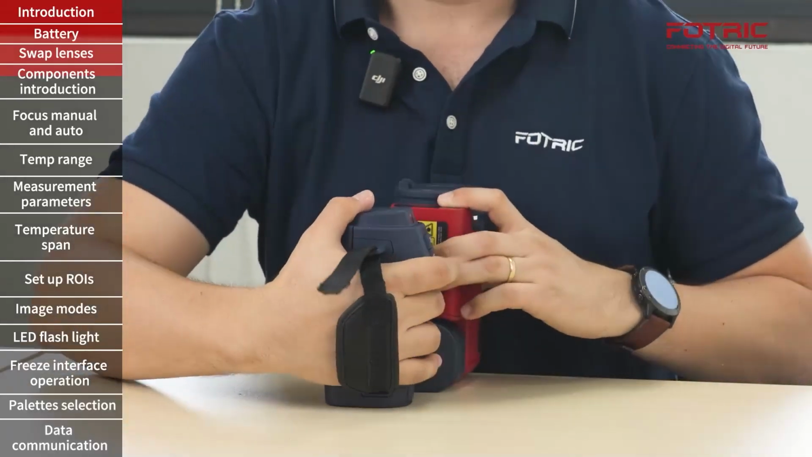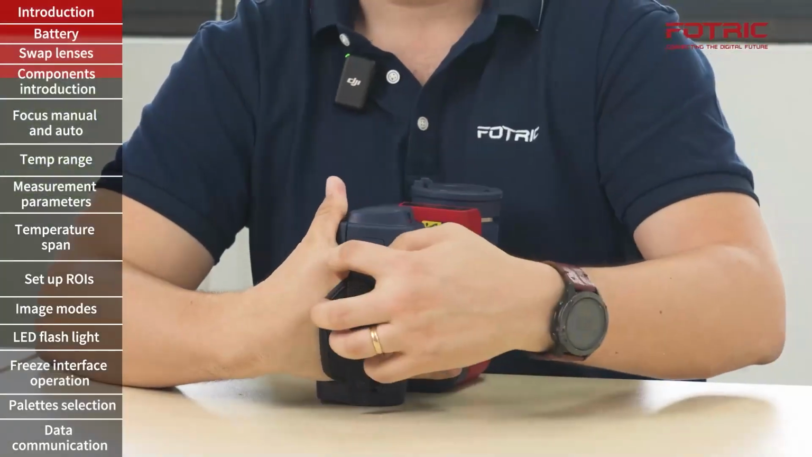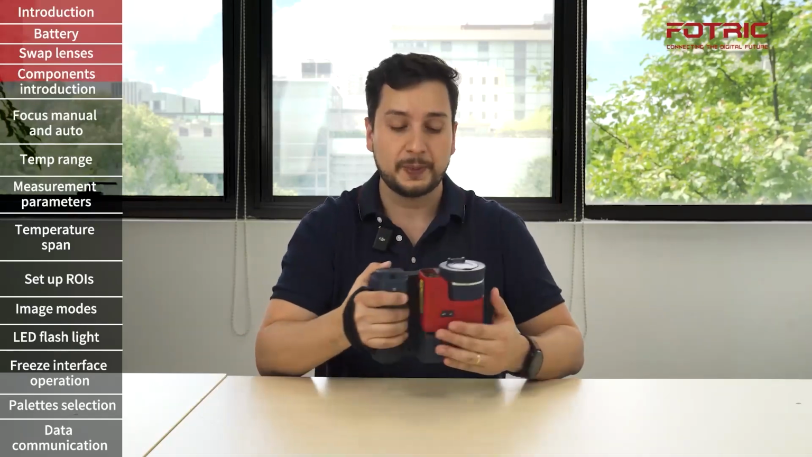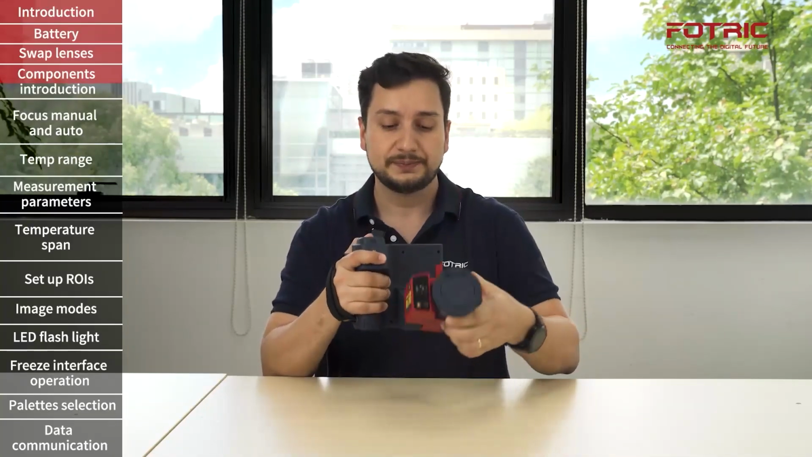So once again, I'm going to go all the way. I'm going to make sure the hand strap passes my knuckles, and I'm going to make it tight. Maybe not too tight. The idea is that the hand feels that it is properly fit and that this hand strap offers additional support. Now, the camera is designed to rotate 180 degrees completely. It's a camera that can be used with two hands or with a single hand.